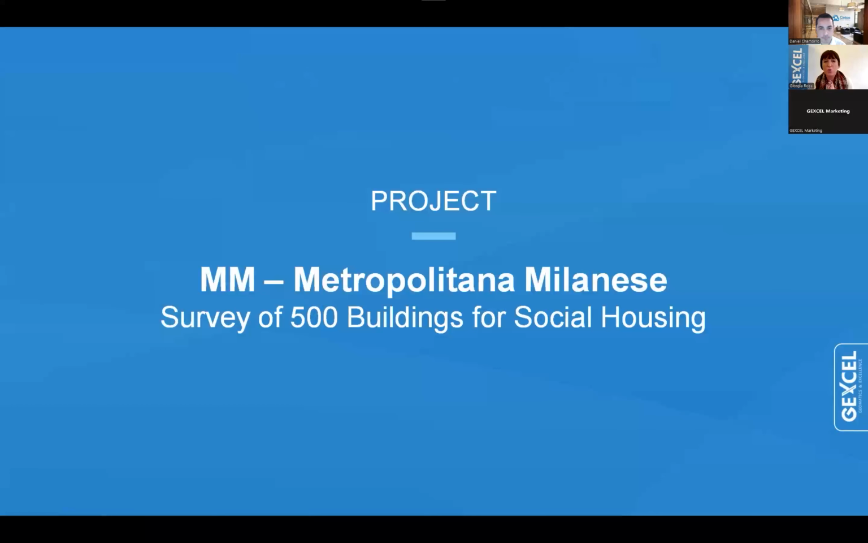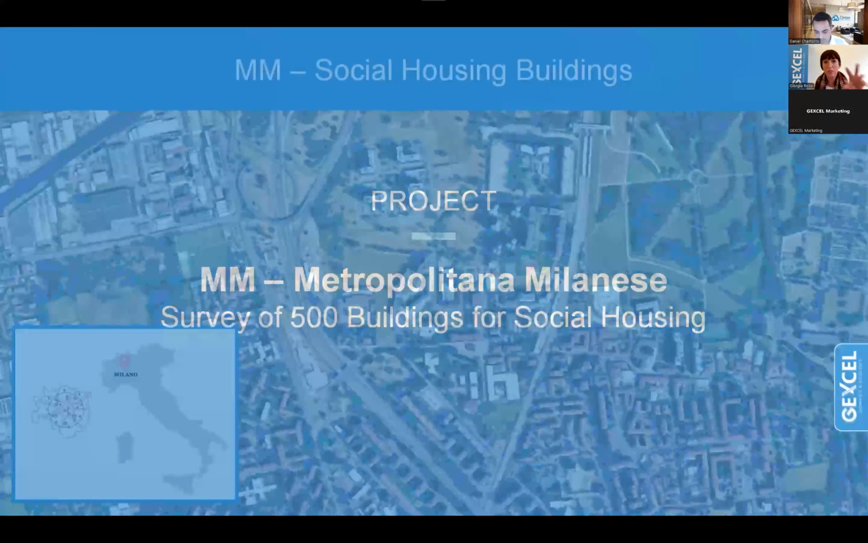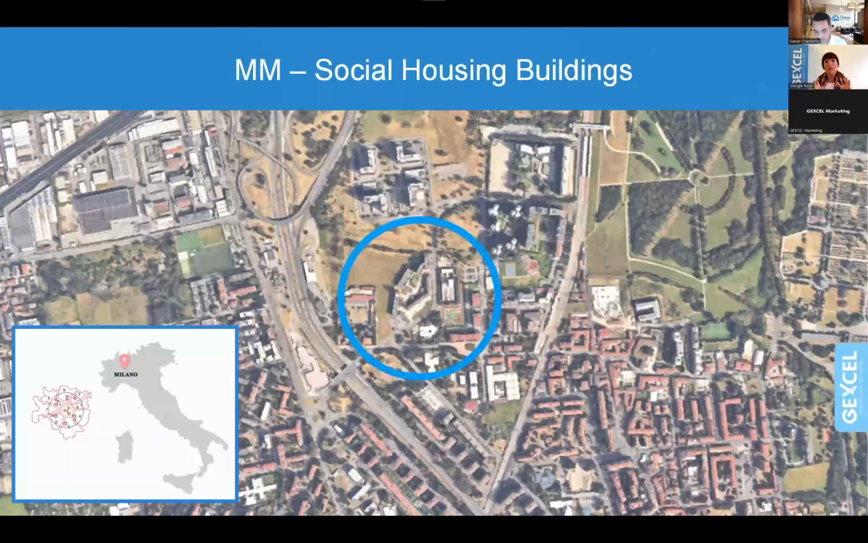So the first one is a project that has been carried out by Metropolitana Milanese, which is a big company that manages public buildings and the subway in Milano. And this is a project in which the company has to scan more than 500 buildings for social housing. So it's a project that has taken 2 years, okay?